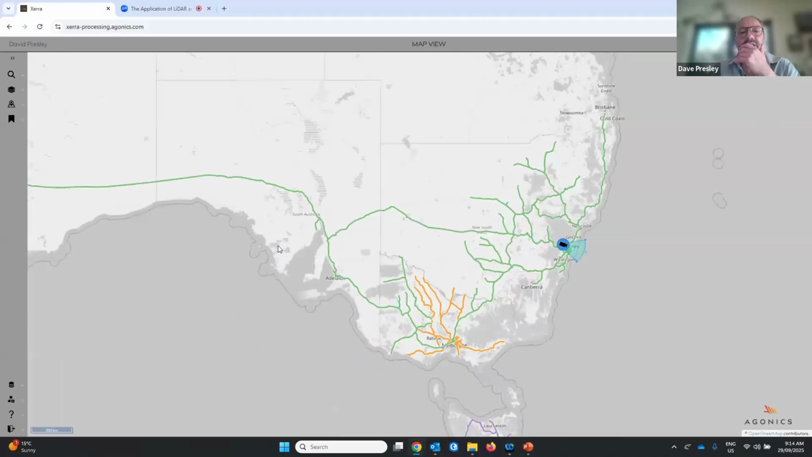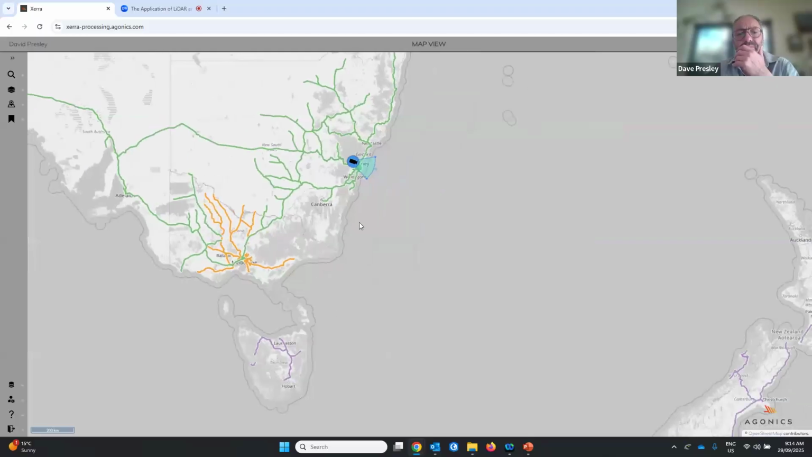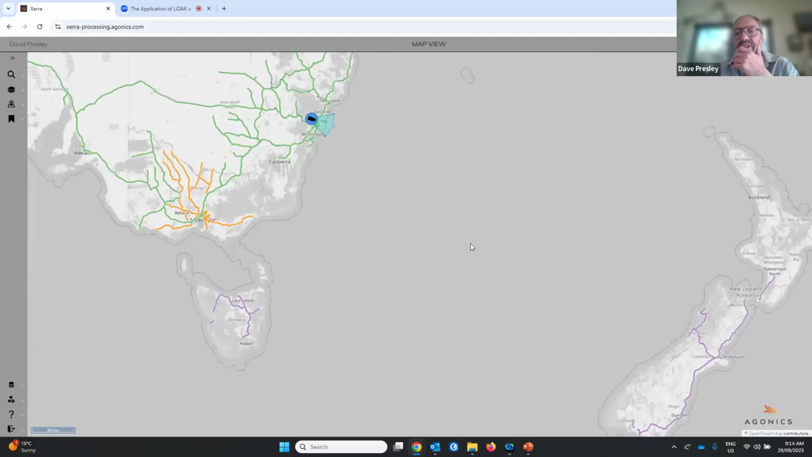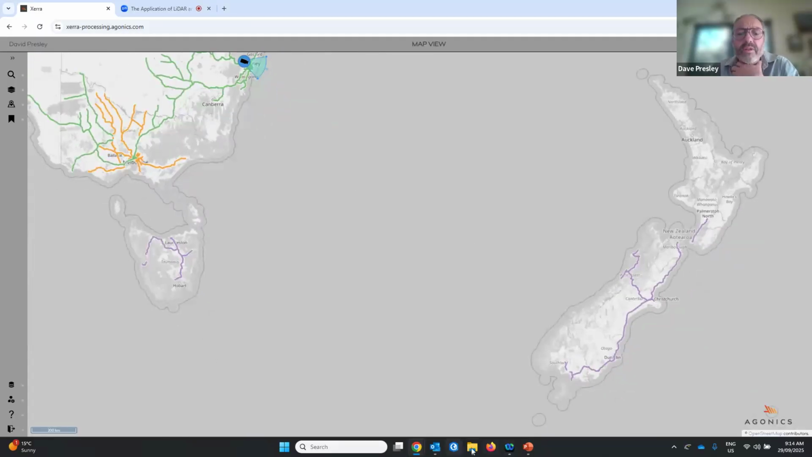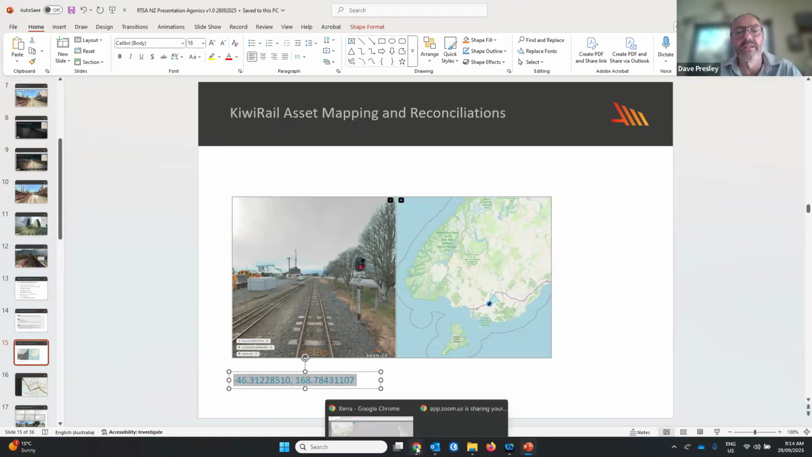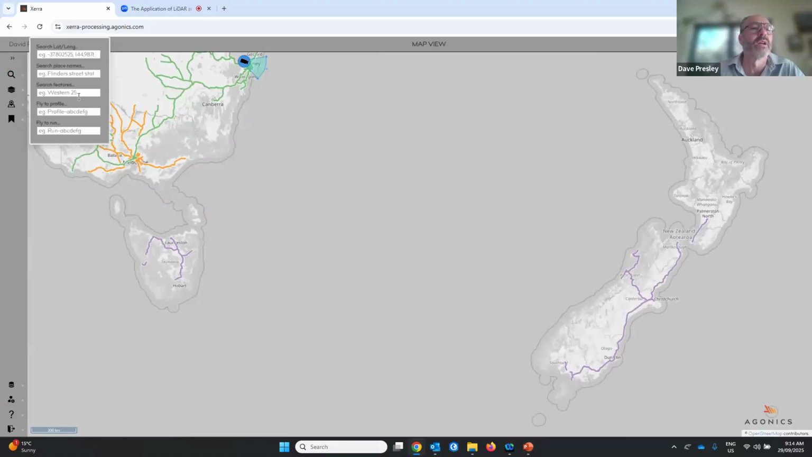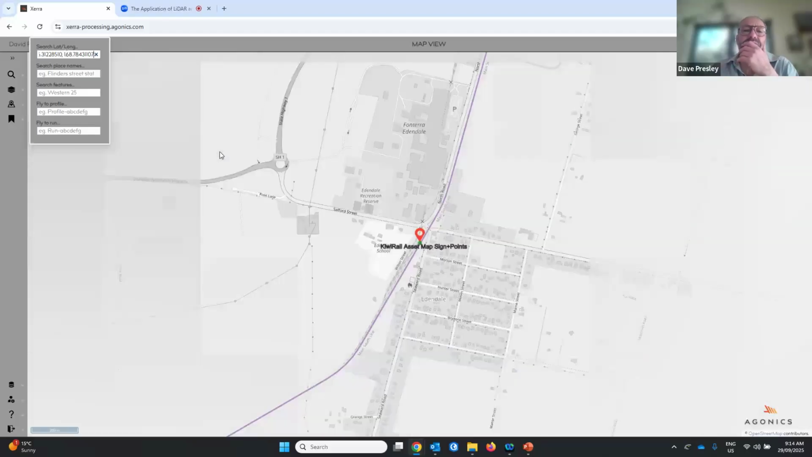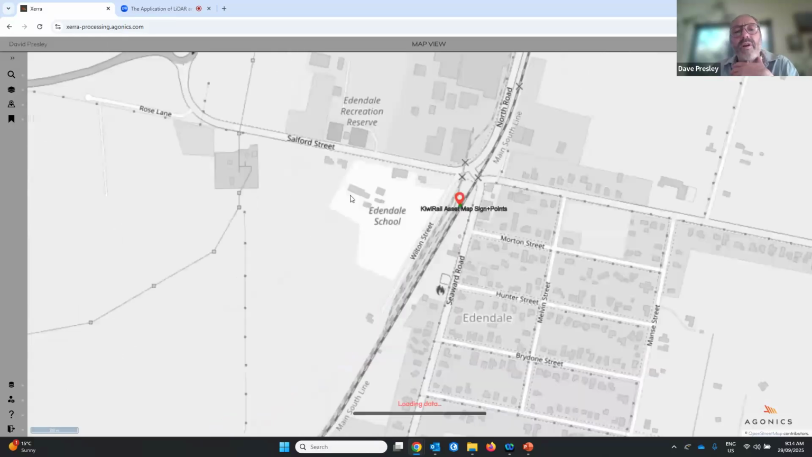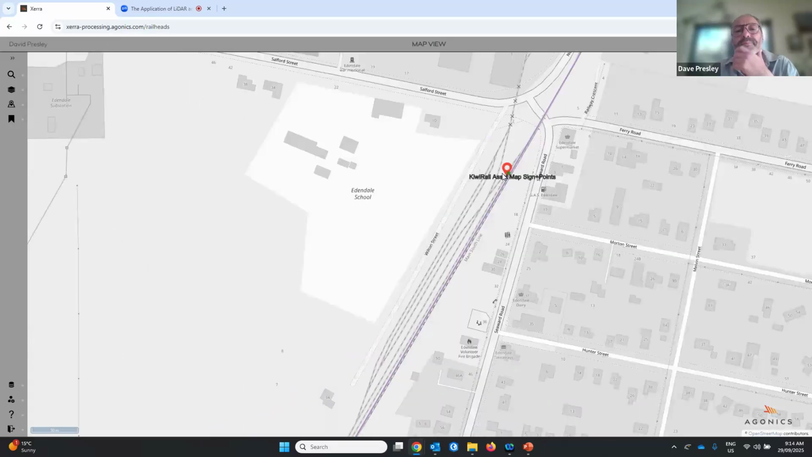Okay, so hopefully now you're looking at a map that shows some LiDAR and some MLS coverage. What I'm going to do is take a coordinate and paste it into this software. Now what this will do is zoom me into a part of the network. I'm actually using some KiwiRail data to begin with in the first example.